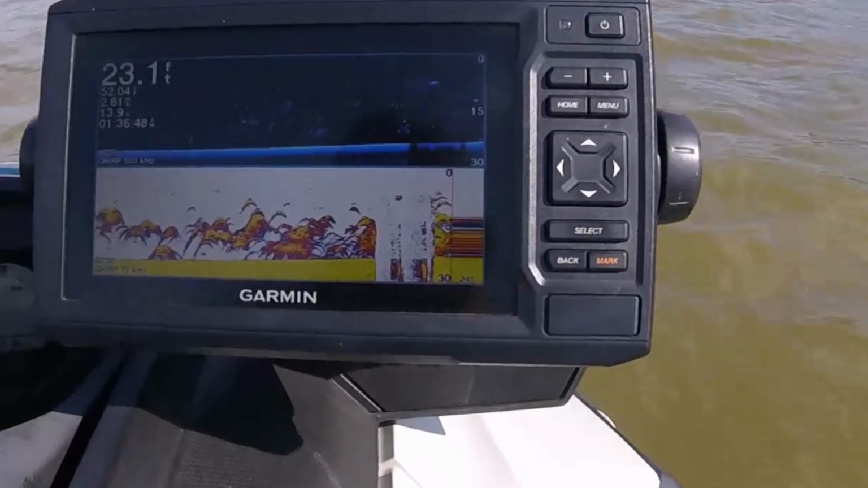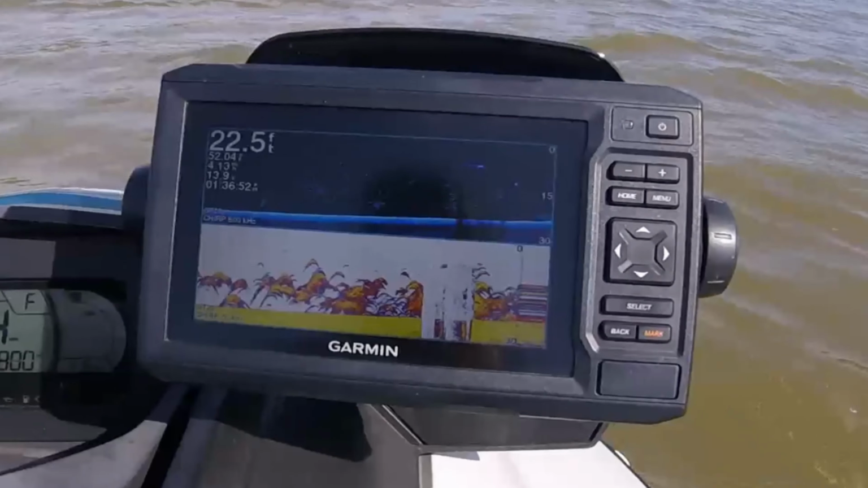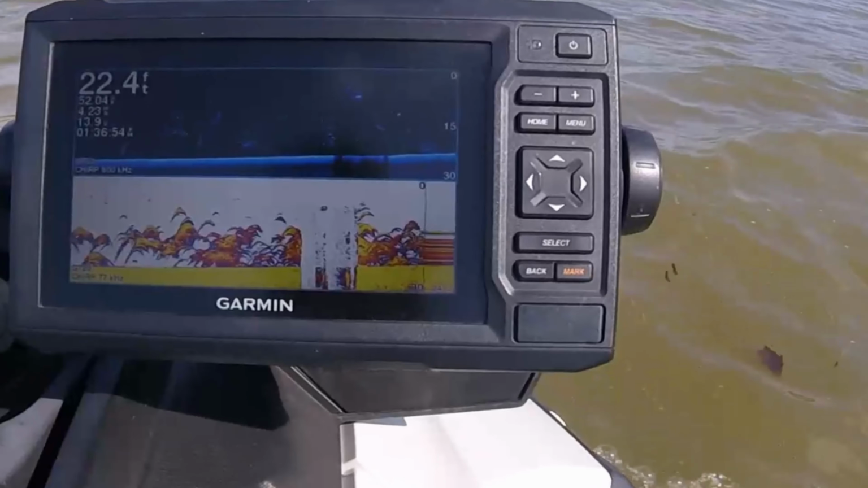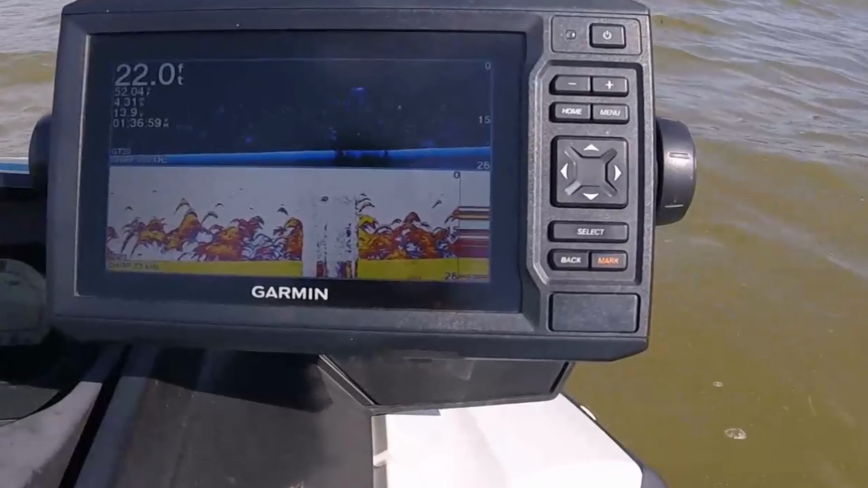I guess I should mention, this is not the original transducer. The GT15 comes with the FishPro. I upgraded to a GT20, which is a transom transducer, which has DownScan, CHIRP, and better separation.